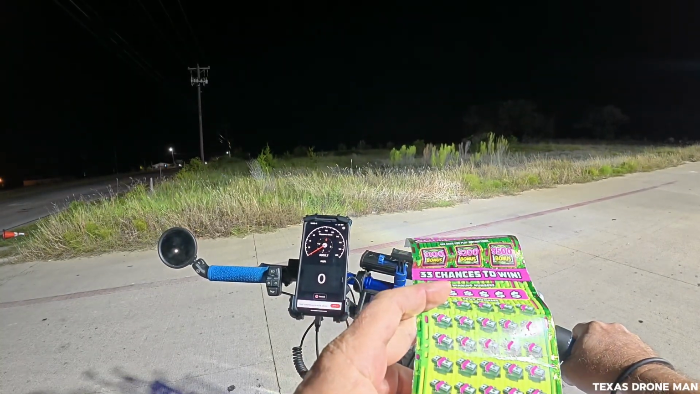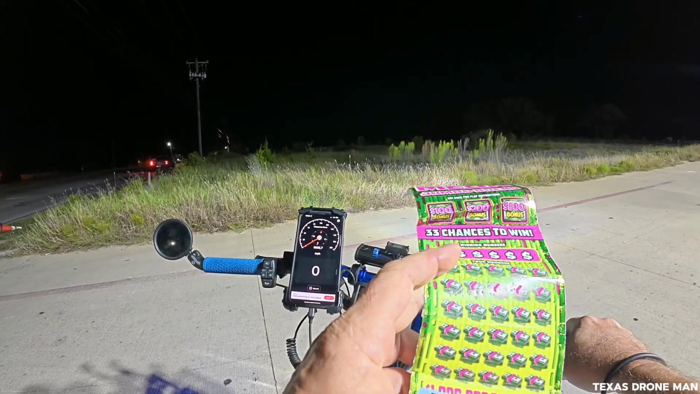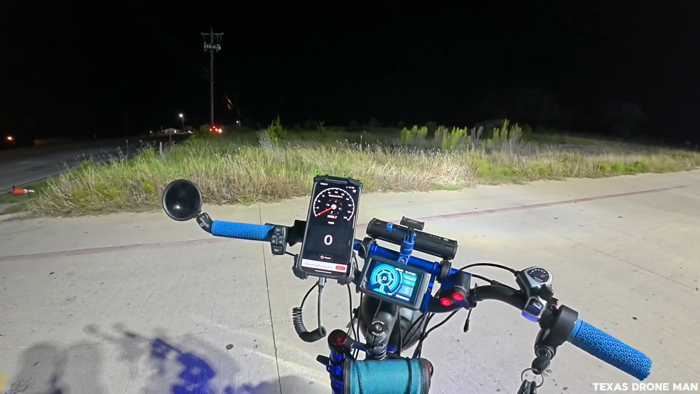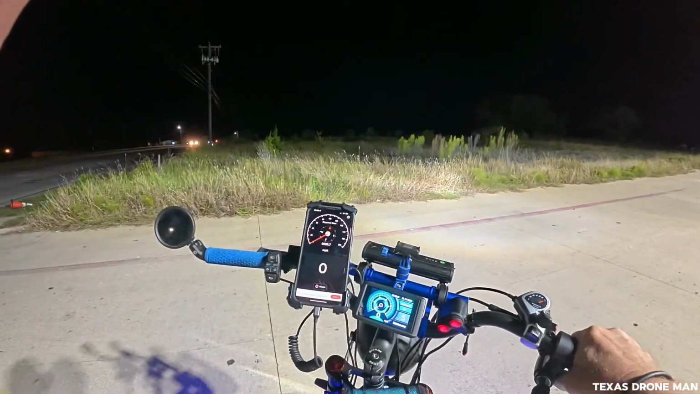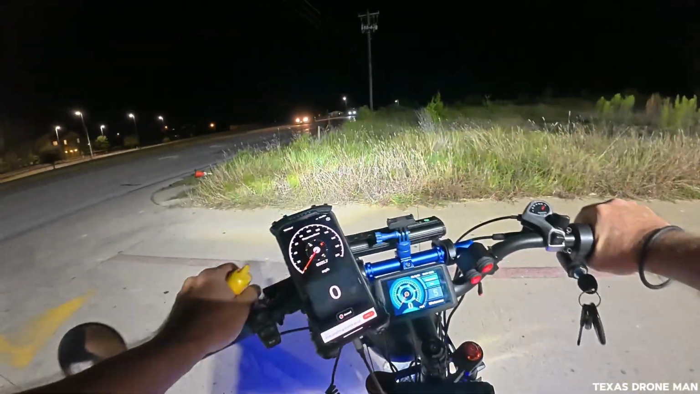That ain't even scratched off. I guess the bottom is. I guess they don't even scratch it. They just scan to see if it's a winner, I guess. I don't know. I'll take that thing home and I'll scratch it and see, but I'm sure it's not, because they did scratch the scanner bar off of it. But yeah, we'll see.